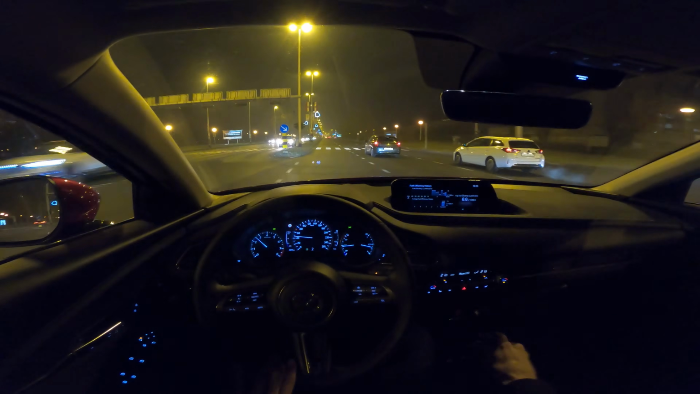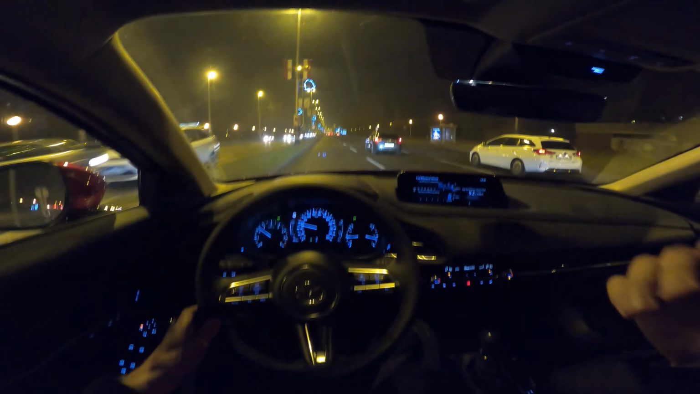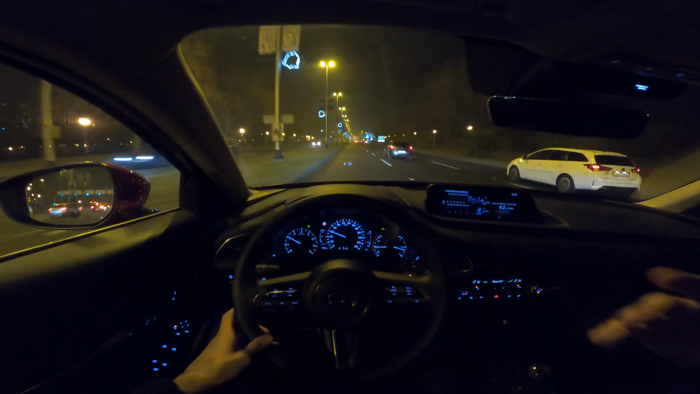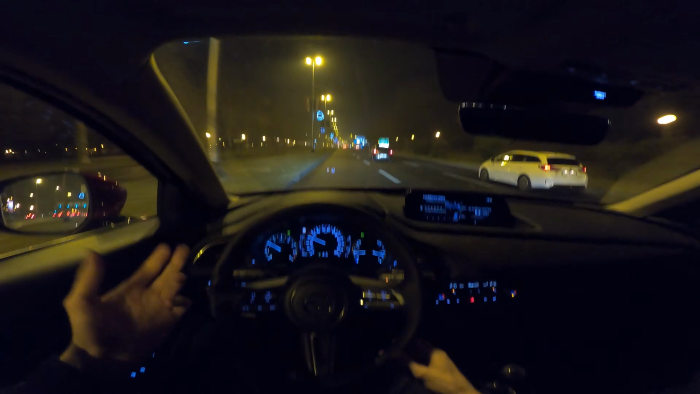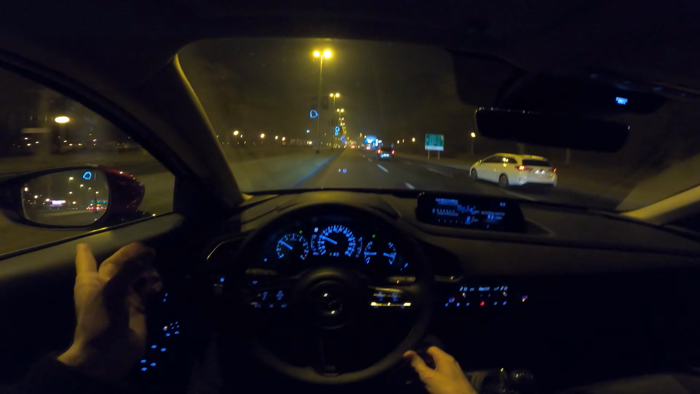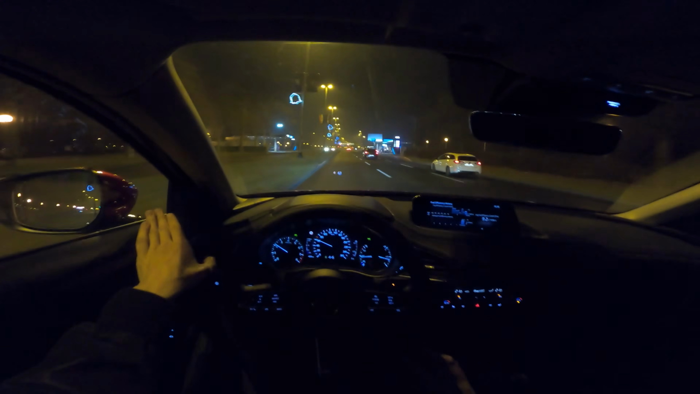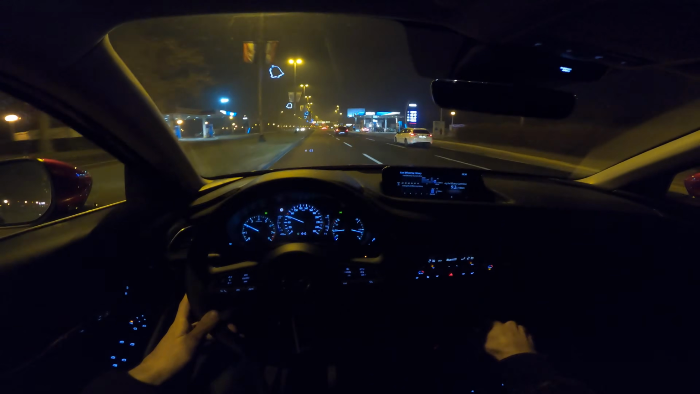Small city crossover, you're uplifted, but the overall visibility at the front is great. On the sides, I feel like I needed to back up a little bit more because the side mirrors are a little bit too far forward. Usually on cars they're a little bit further back, so I don't know, that might be an issue for some people.